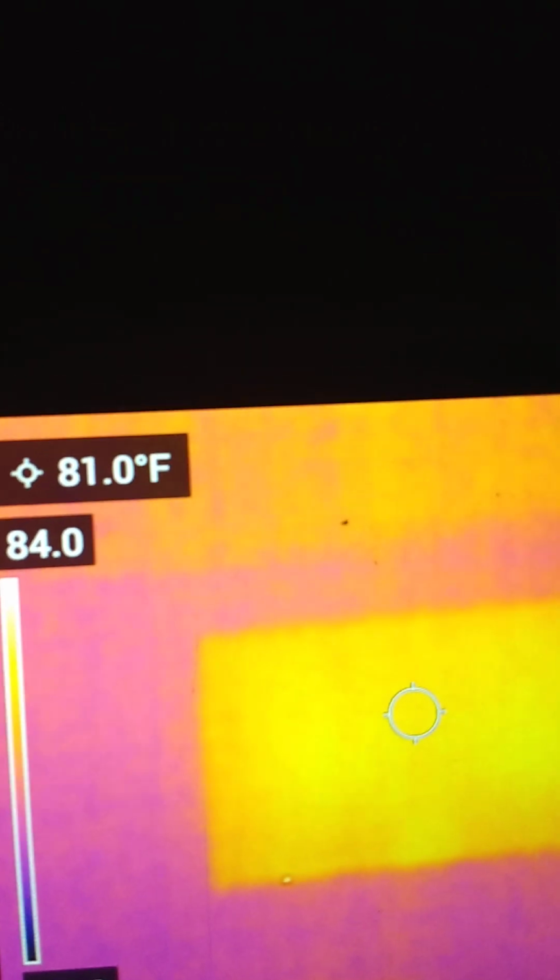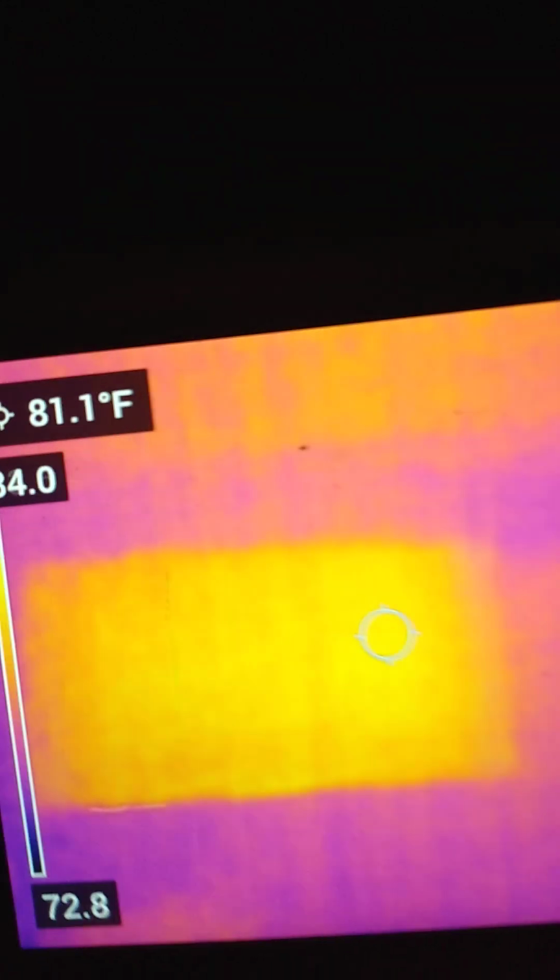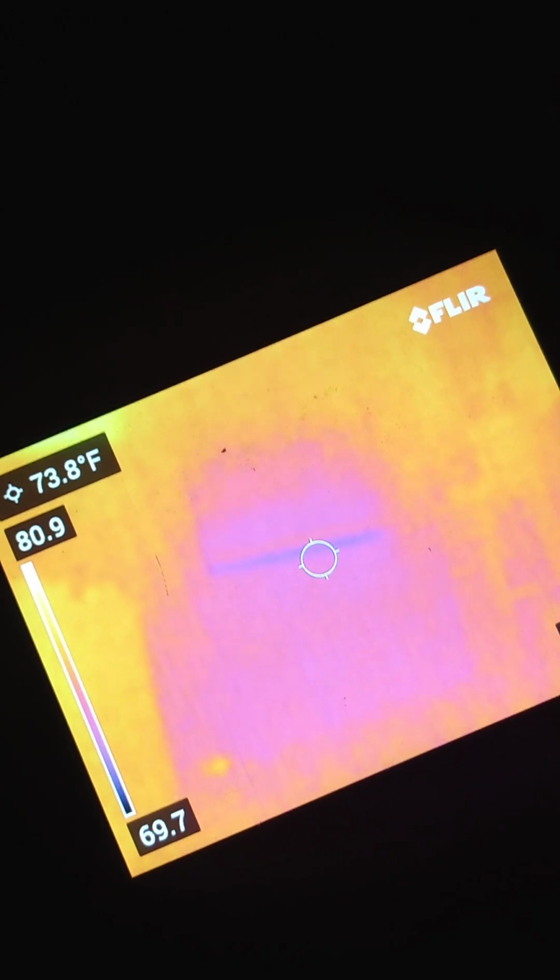Oh, that's the TV screen. The TV had been on for a while, so you can see that it is warm, 81.0 degrees Fahrenheit. Let's go back over to the window. The bottom of the window is 73.4 degrees Fahrenheit. All right, let's look at the corner.